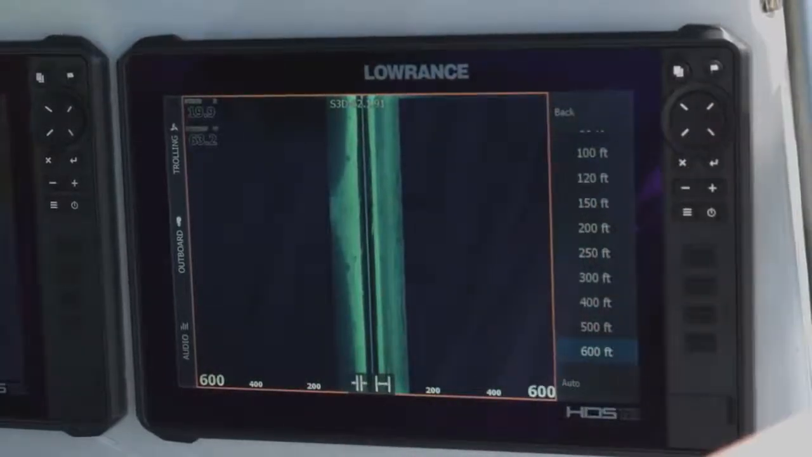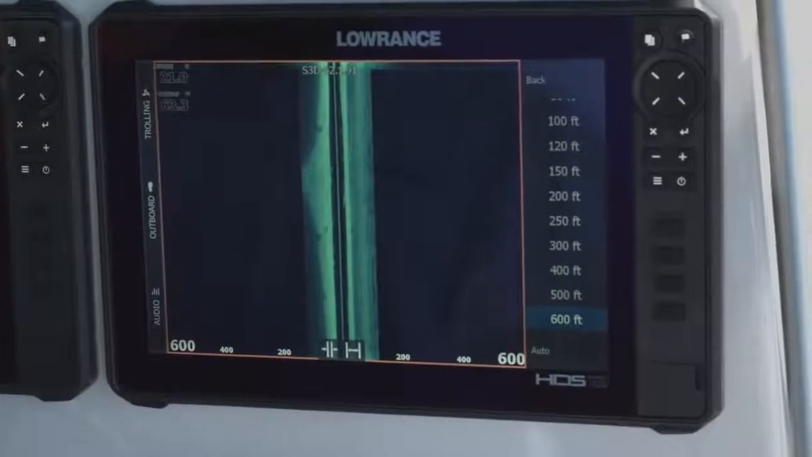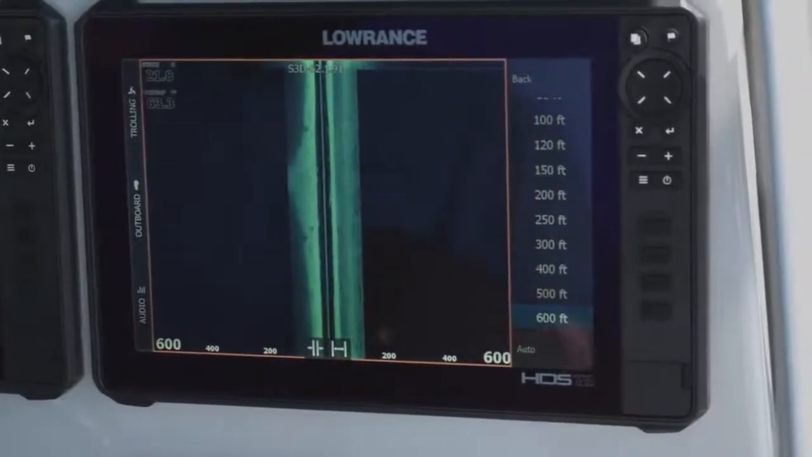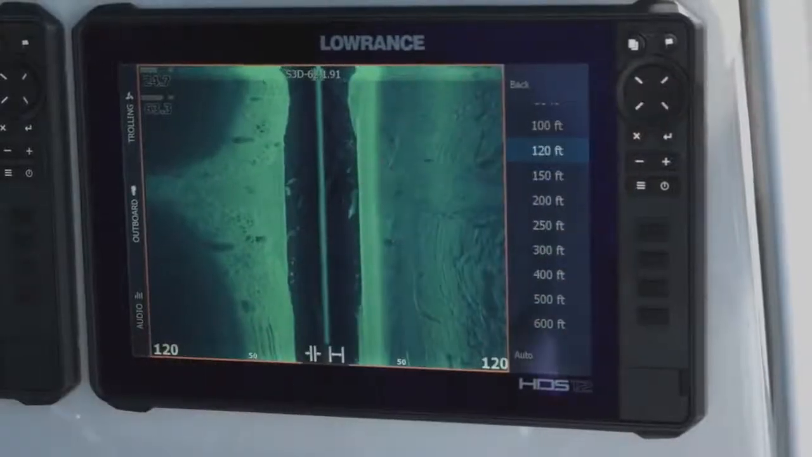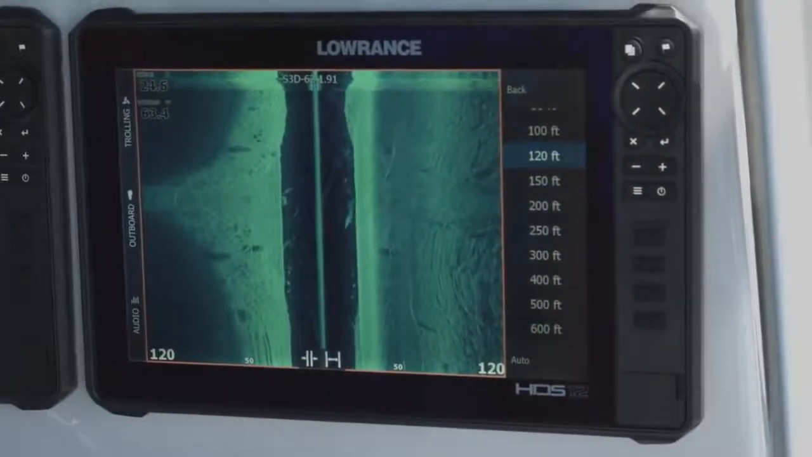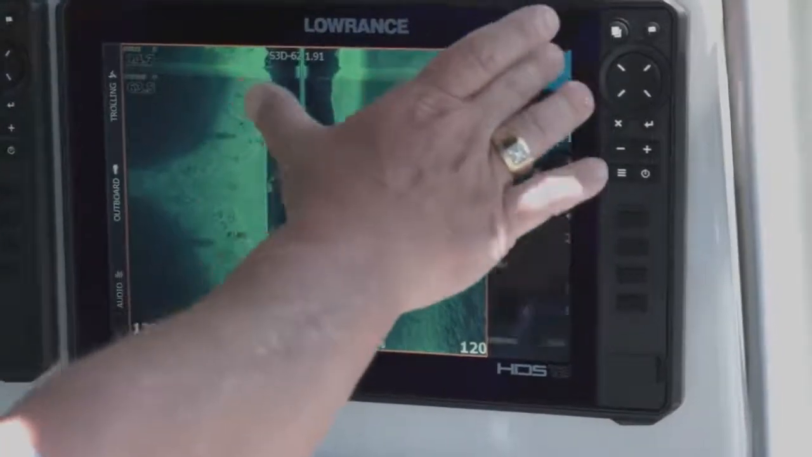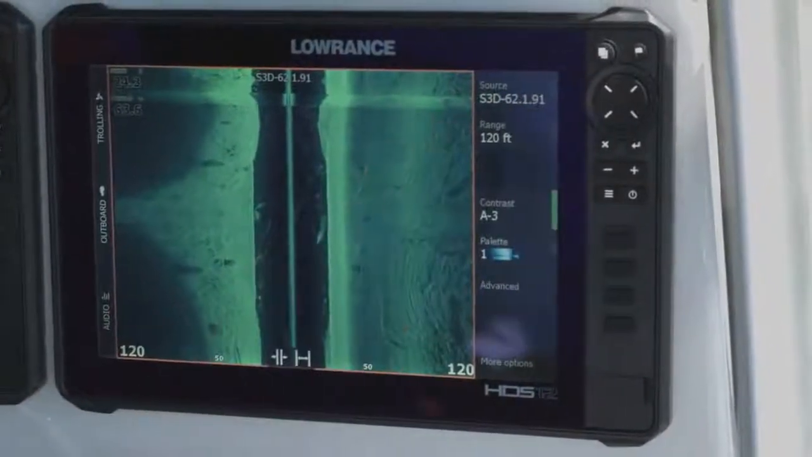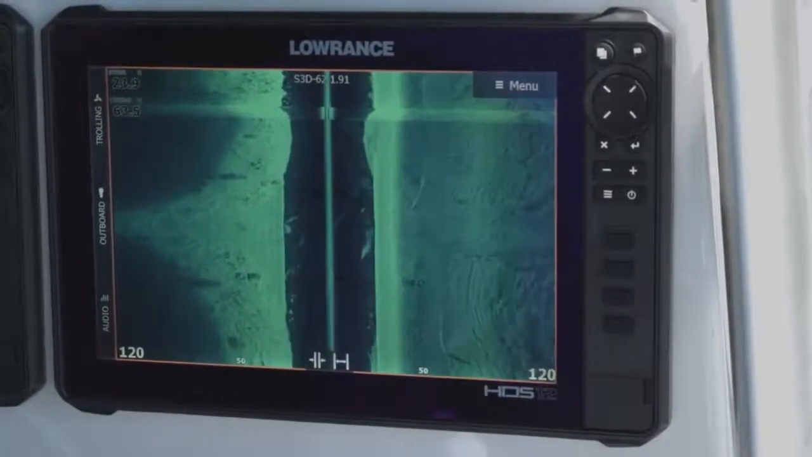Again, it's going to fill up a lot of screen. The thing is, the further you range it out, the longer it takes those pings to get back, so sometimes that will affect your scroll speed. So again, I always like to use it in whatever range is best for what I'm trying to do. So we're in 120 foot range here. You can see the clarity that we're getting out there. We get really great clarity on this.